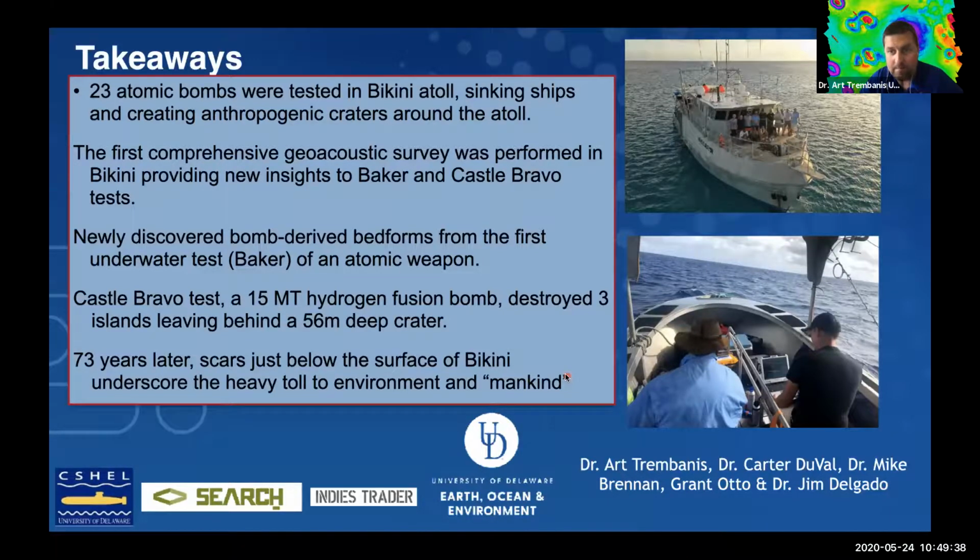So that's kind of a quick guided tour of the Bikini Atoll and the atomic bomb testing there. And I think with that, I will stop my share and open up to questions.